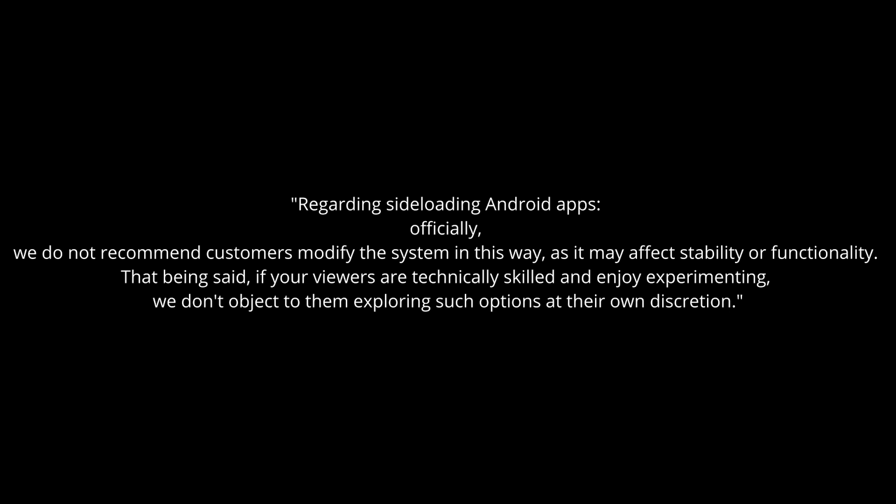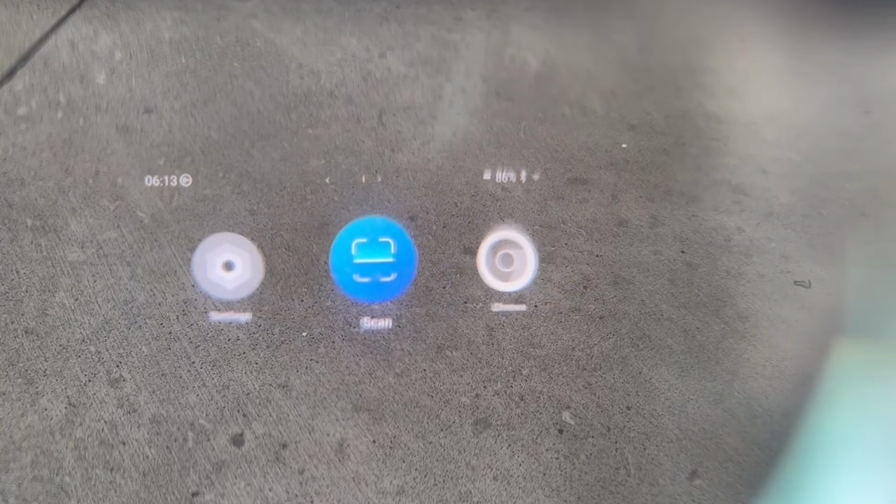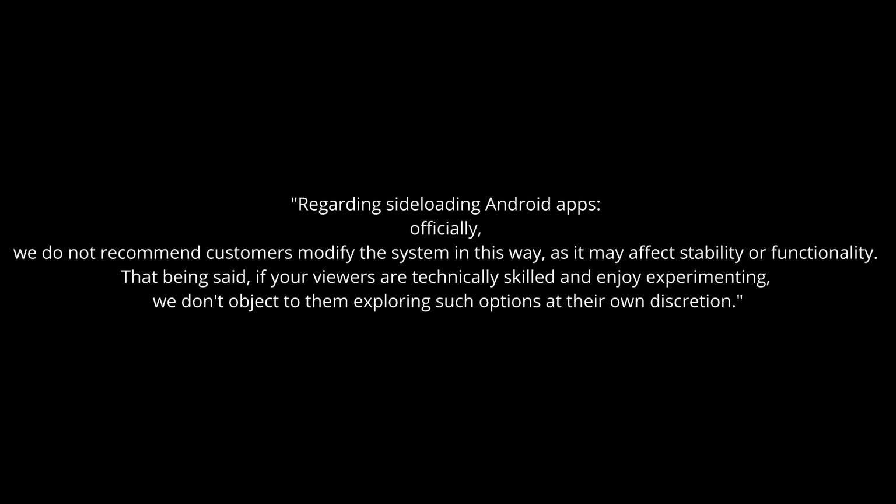Officially, Utrack does not recommend this as it may affect stability or functionality. But after I did it myself and asked them about it, they said, and I quote, "If your viewers are technically skilled and enjoy experimenting, we don't object to them exploring such options at their own discretion." I honestly think that being able to install apps on this is one of its coolest features.